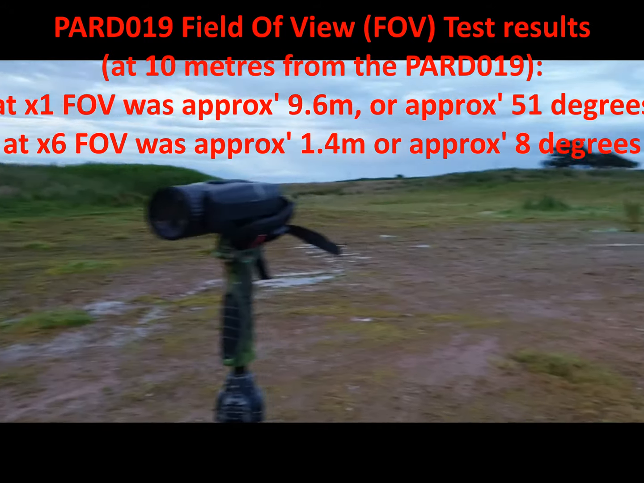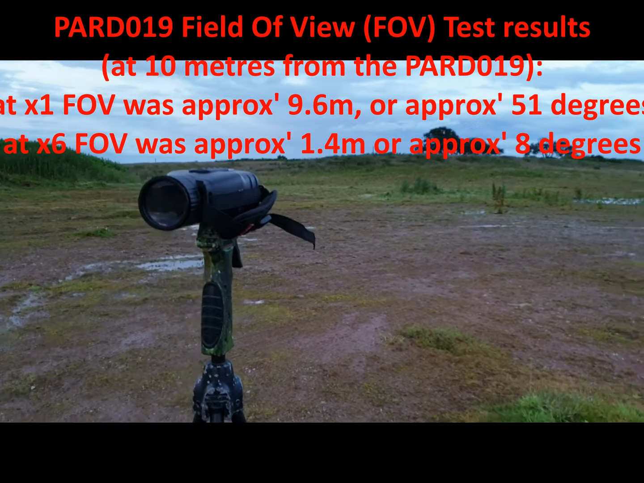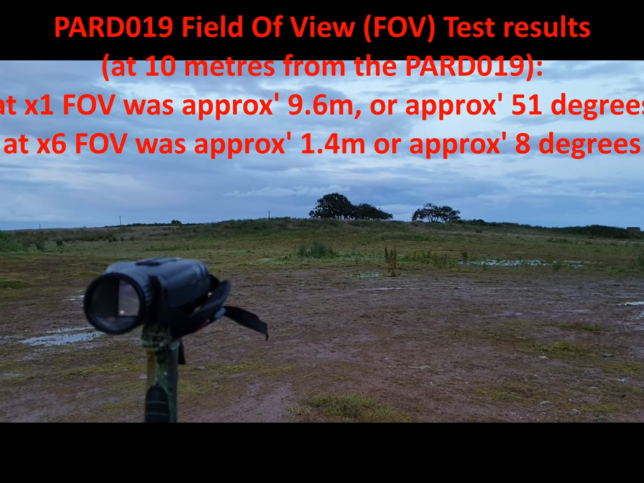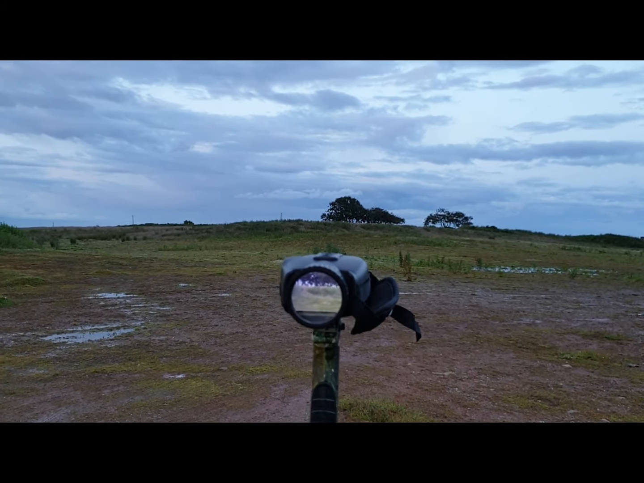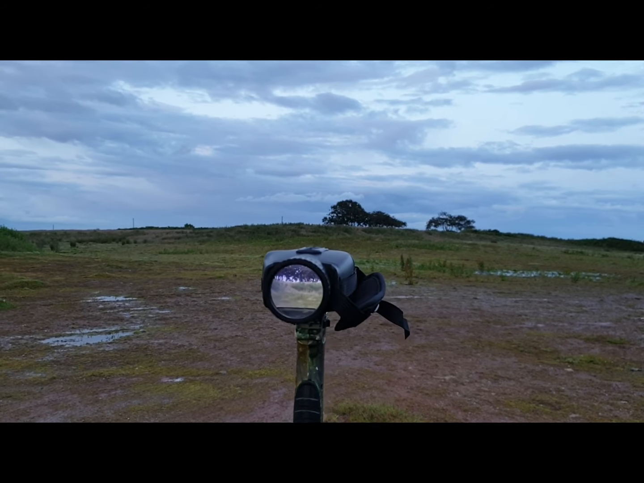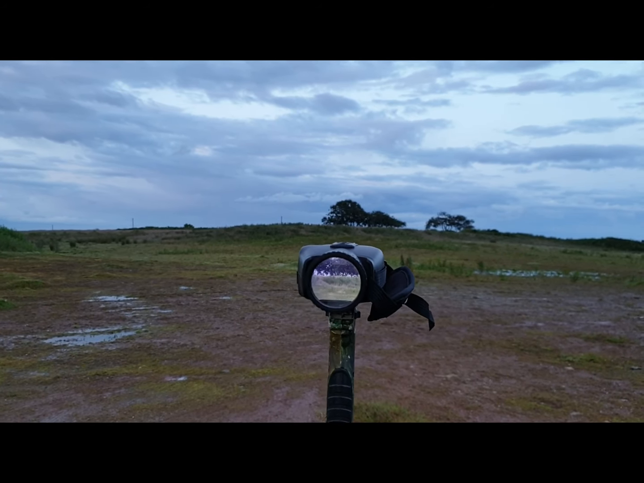We've done the field of view test on 1 mag and 6 mag at 10 meters. And just to show you, and I don't know if this will make it into the video, the tree on the horizon, the left-hand edge of the right-hand tree is one side of the field of view on 6 mag, and the peak of the left-hand tree is the left-hand side of the field of view.